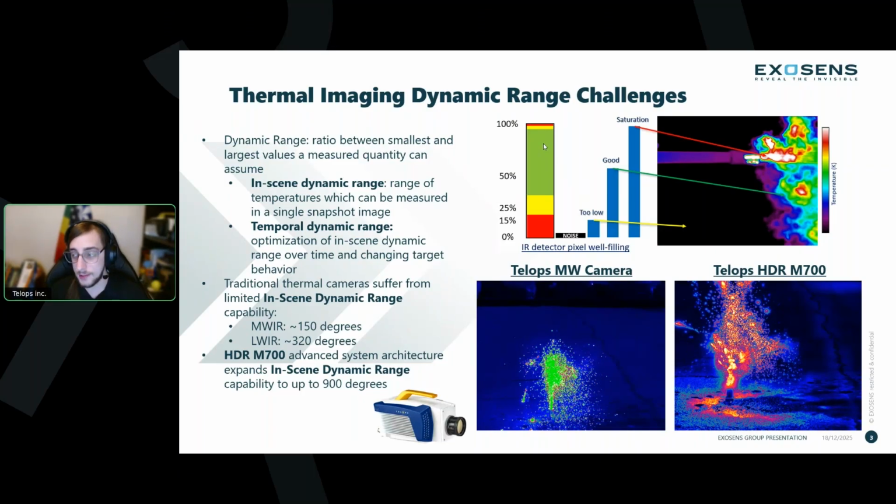So to address this and to provide a solution when you do need to measure wide temperature deltas, Telops has developed, and we now are pushing the first deliveries of the HDR M700 before the end of 2025.